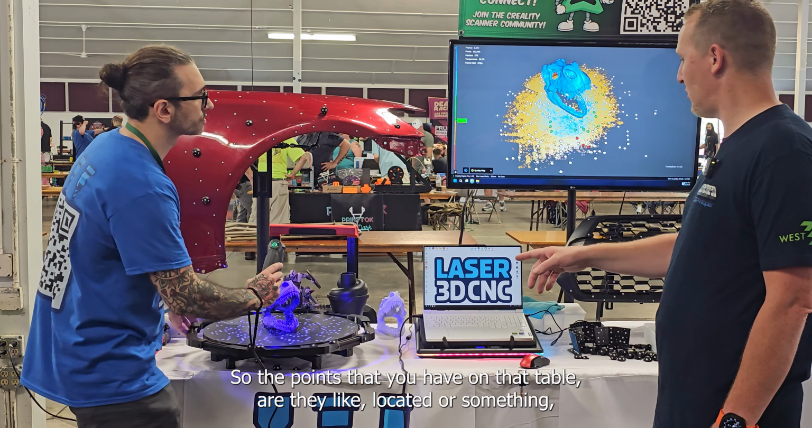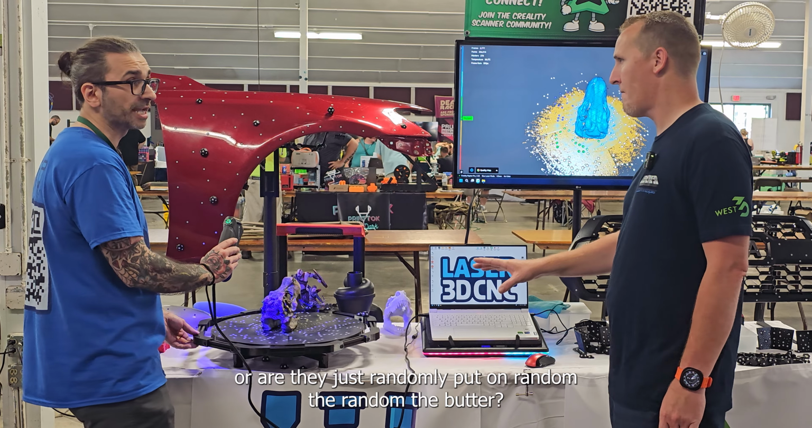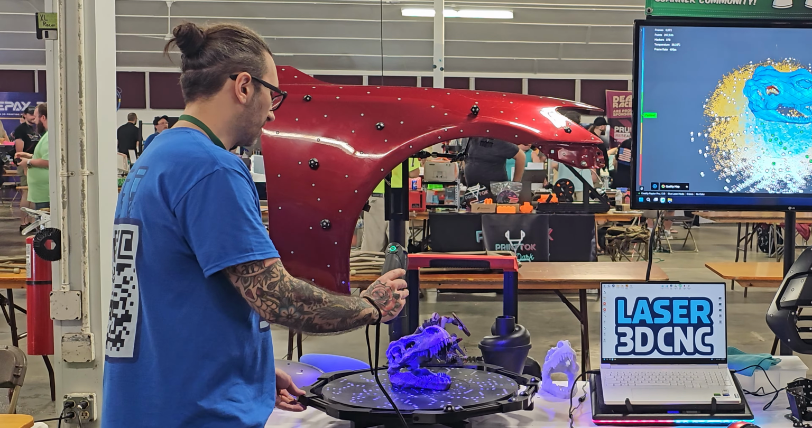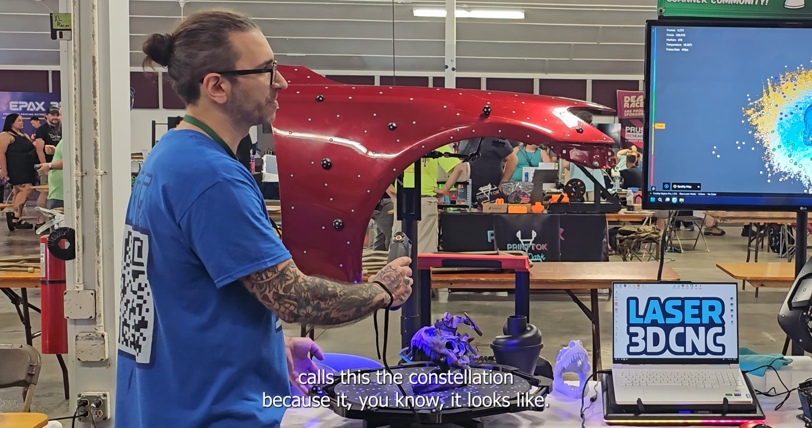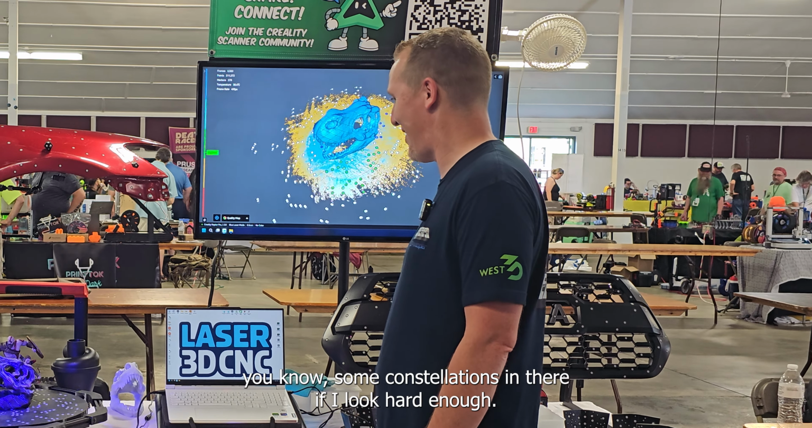So the points that you have on that table, are they located or something? Or are they just randomly put on? Completely random. The more random, the better. Okay. It really likes wacky geometry. My girlfriend calls this the constellation because it looks like a constellation. I could probably find some constellations in there if I look hard enough.